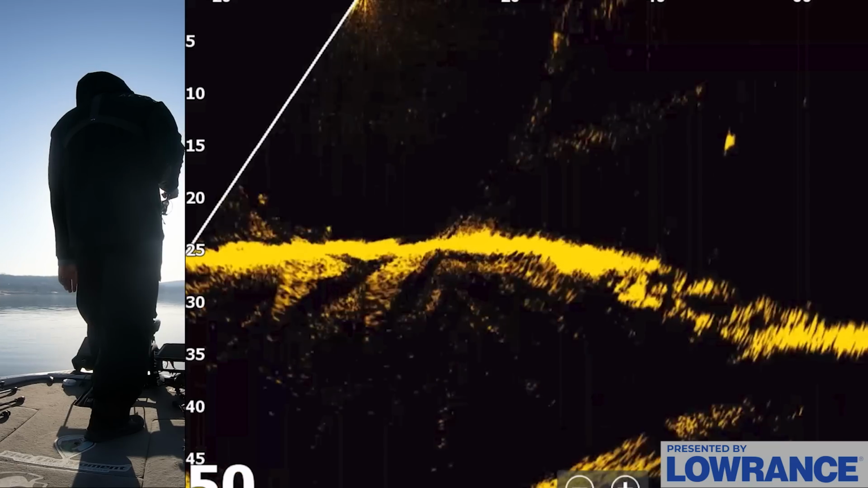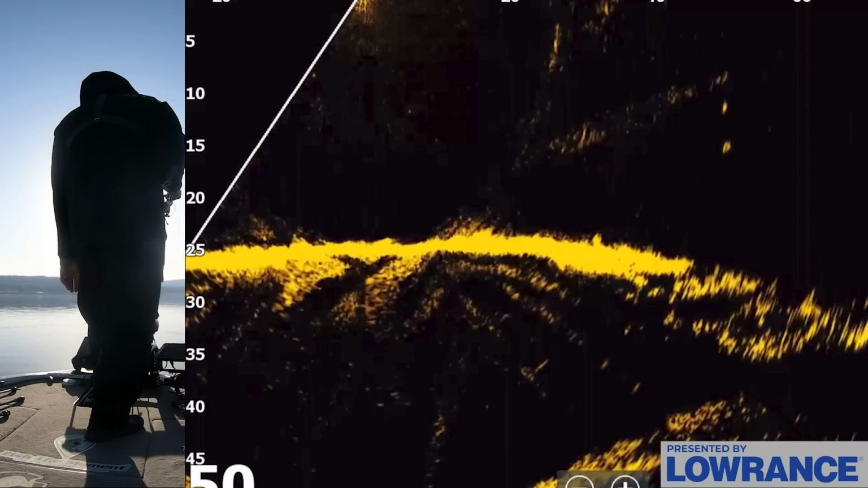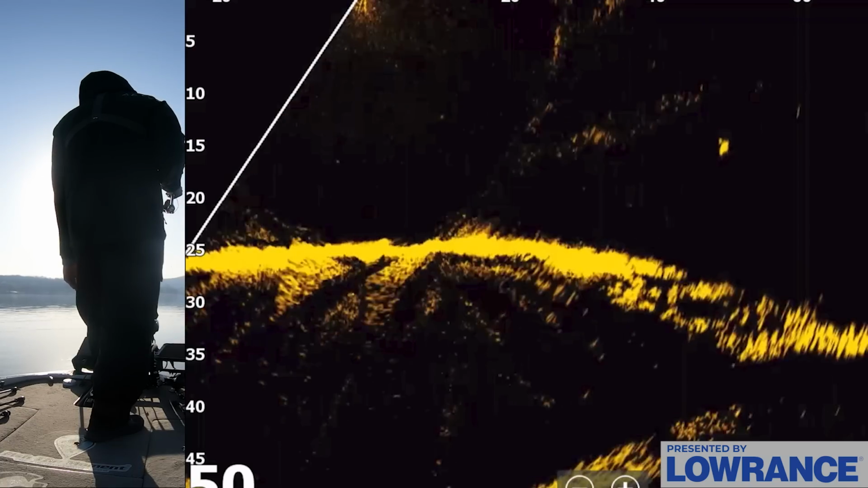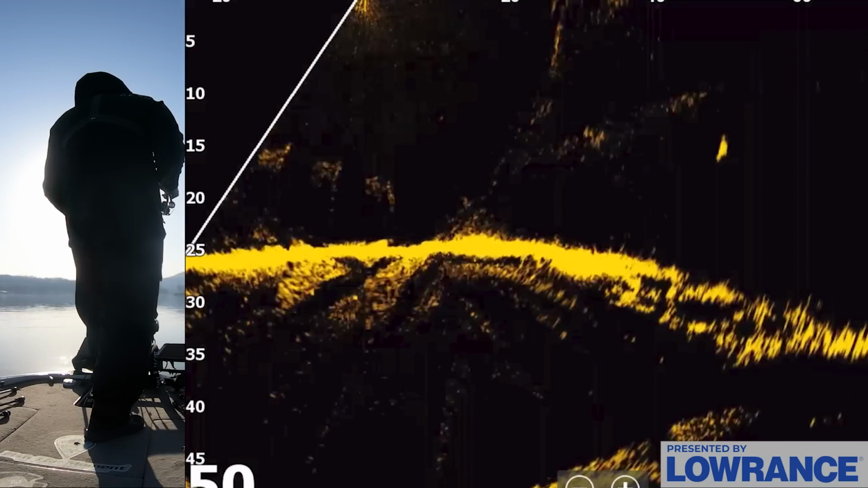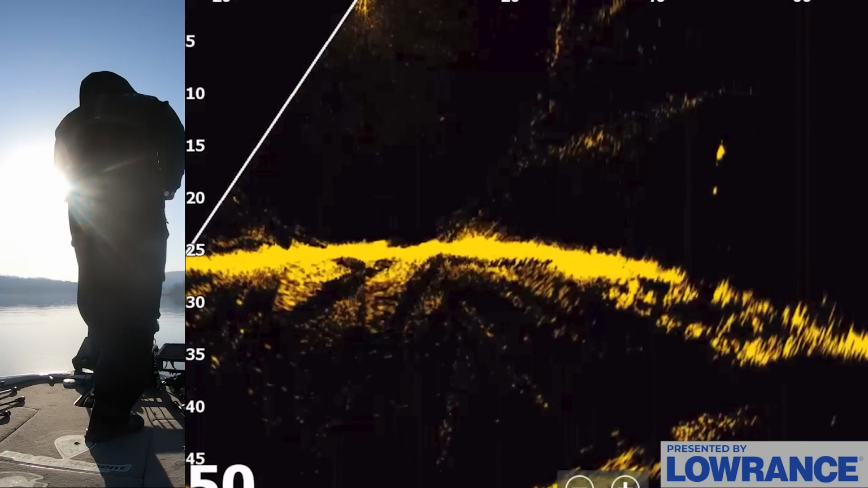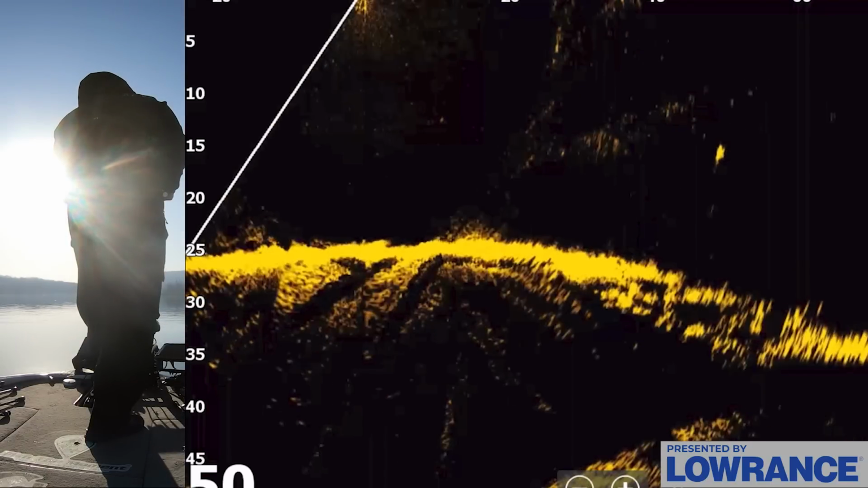There's that floating fish. I have no idea what that is. I don't think that's a bass because it's just sitting there in the middle of the water column. My bait's going to fall right past its face and it's not going to do anything. But I'm not worried about those fish. I'm worried about the fish that are tighter down here to the bottom. And that fish came up off the bottom. I want to see if there's any more down there.